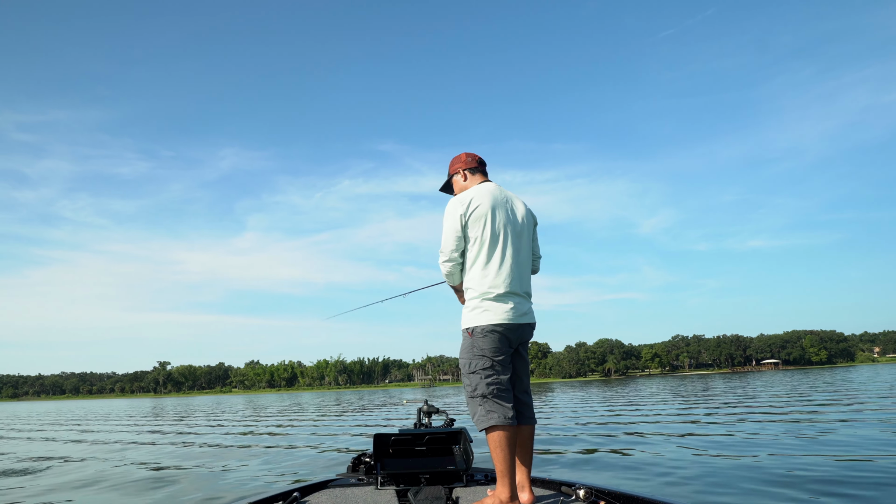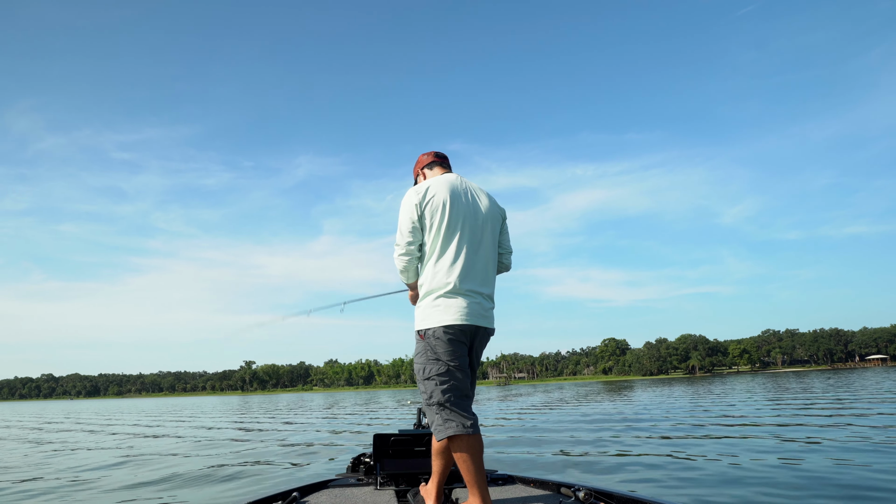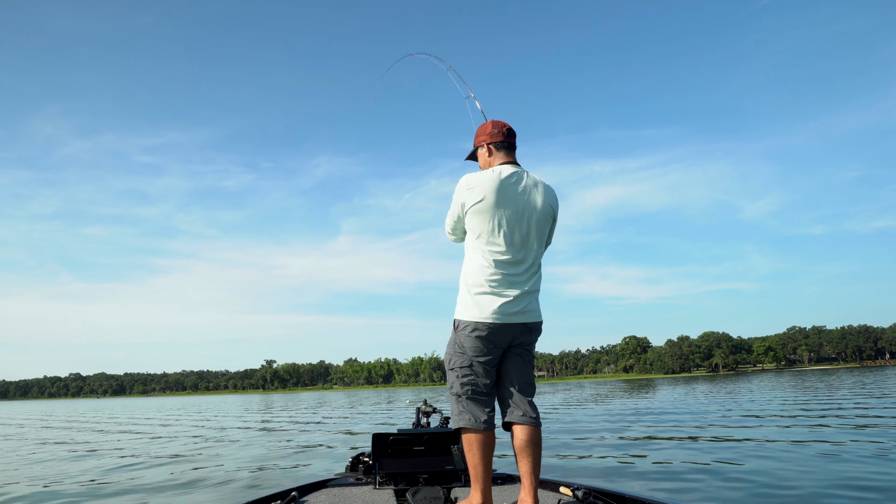Oh, you know, the closer I look at this fish, the more it kind of looks like some sort of gar. Yeah, look how long it is. Yeah, it is.